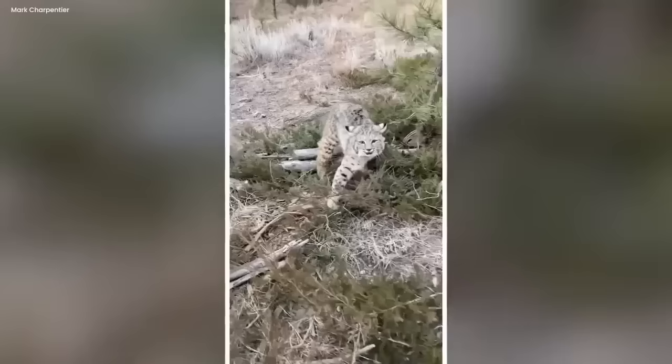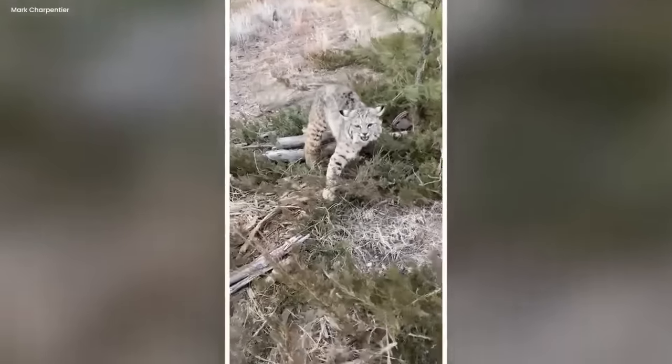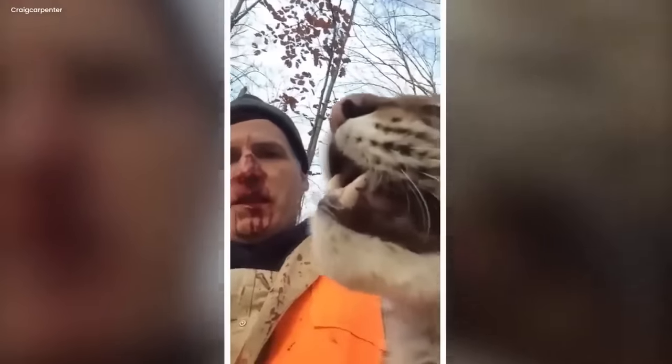Bobcat encounter. In a forested scene, a robust bobcat aggressively pounces, targeting a man's facial region with violence.